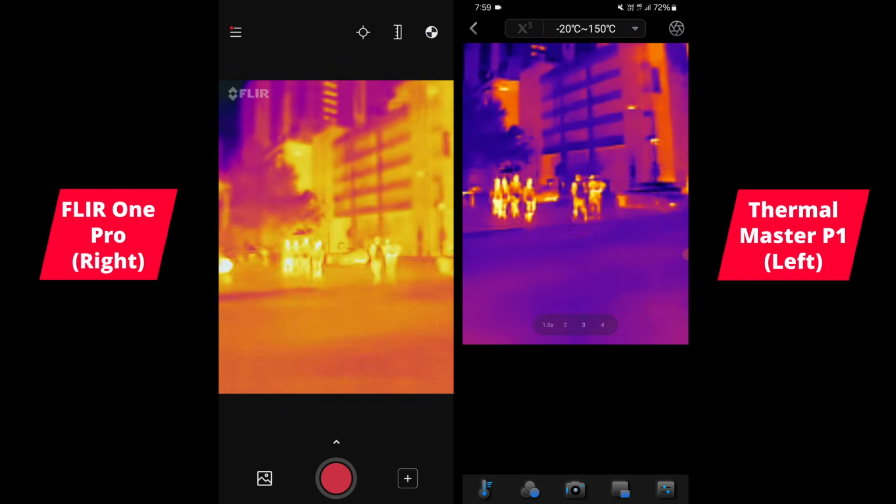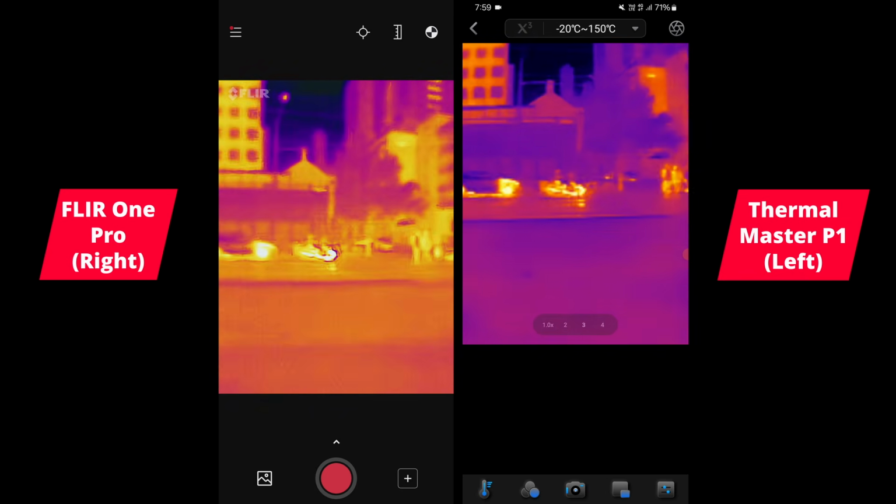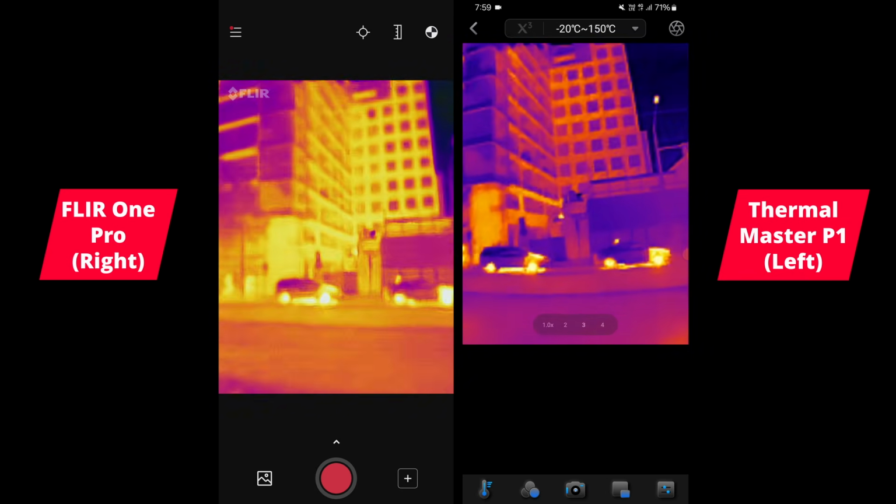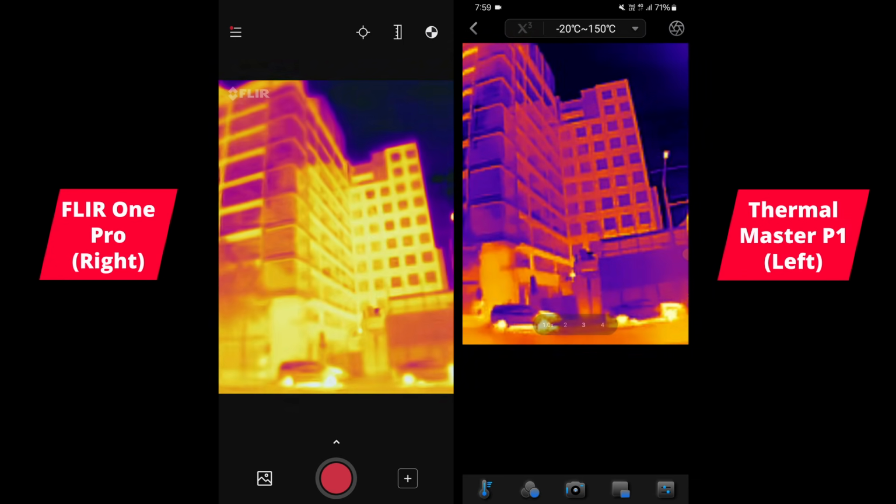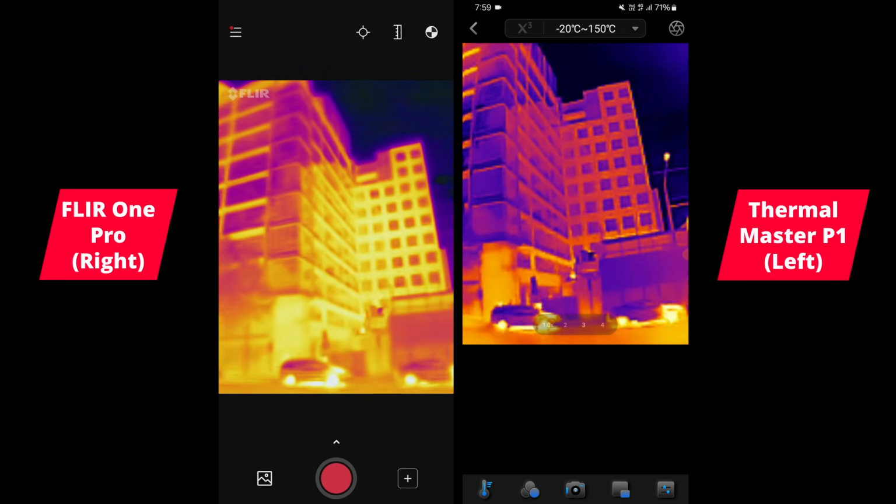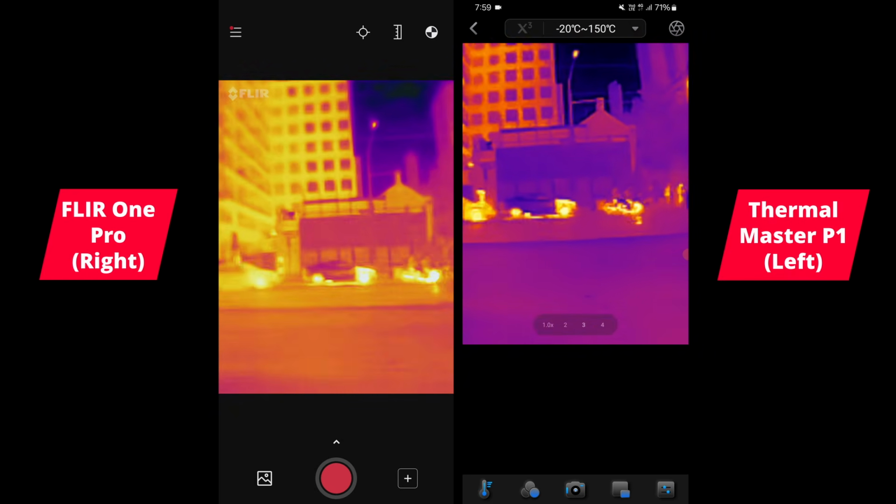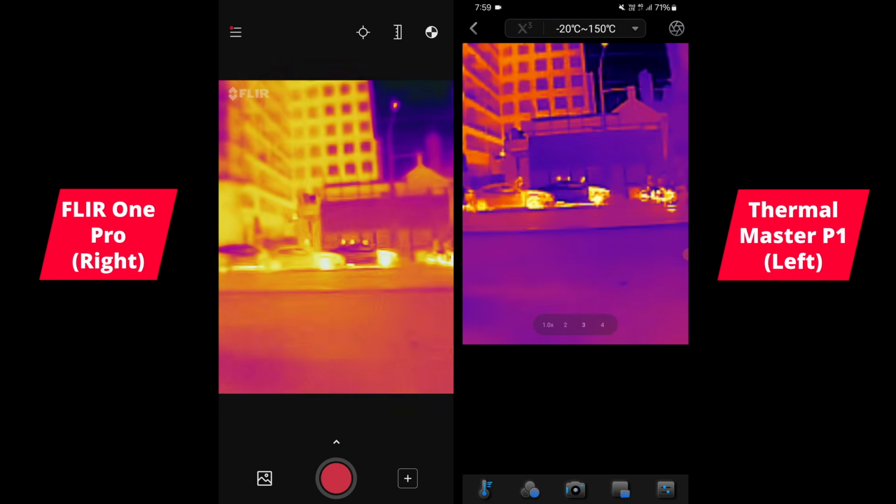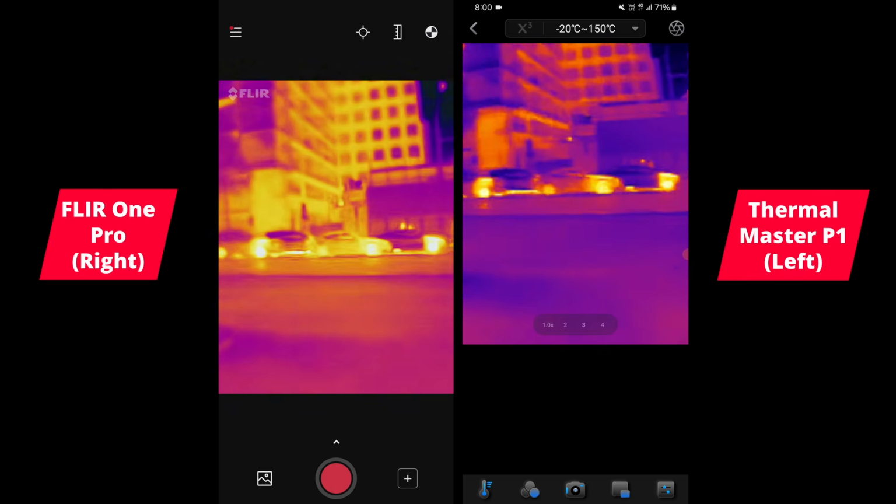Even closer by, you can spot details on clothing, that sort of thing. That's a little dog there walking across as well. And yeah, even in the buildings as well, which is pretty cool. And across the road you can see the cars as well, the front part of the car, where the engine is, you can see it's significantly hotter.